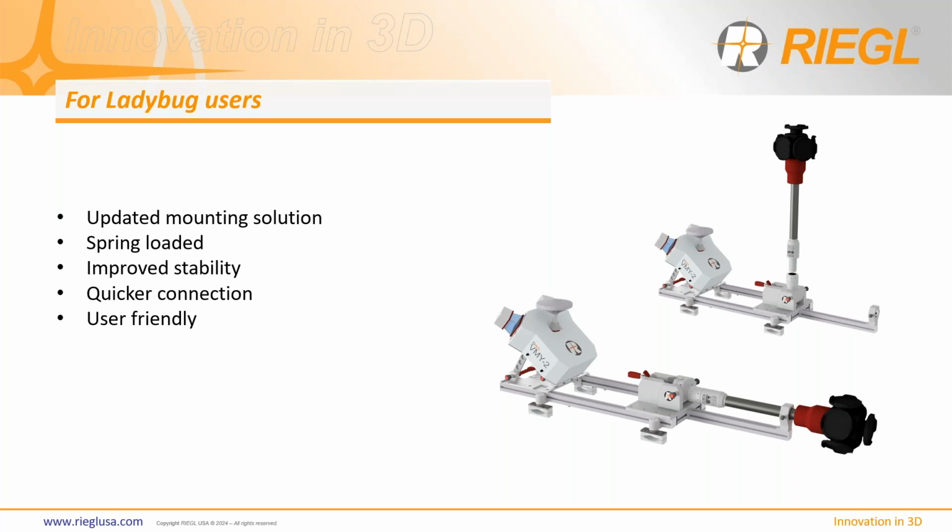So here's another great invention for Ladybug users. If you've ever mounted a Ladybug camera, you know it can be, we'll say, challenging at times, and certainly an exercise in strength. So as you can see here, we've modified our Ladybug mount to include a tilting option that allows you to tilt it down for transportation and then raise it up for acquisition.